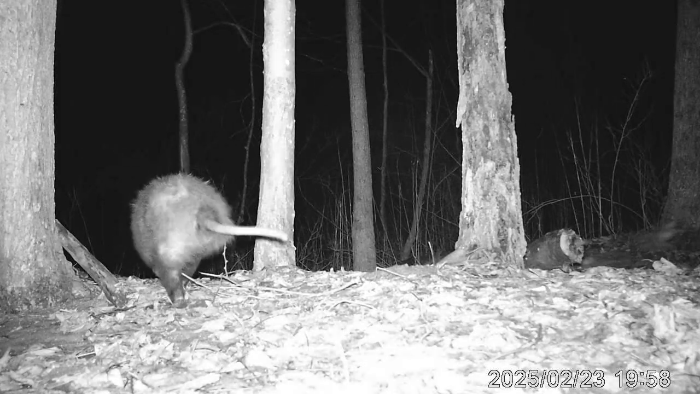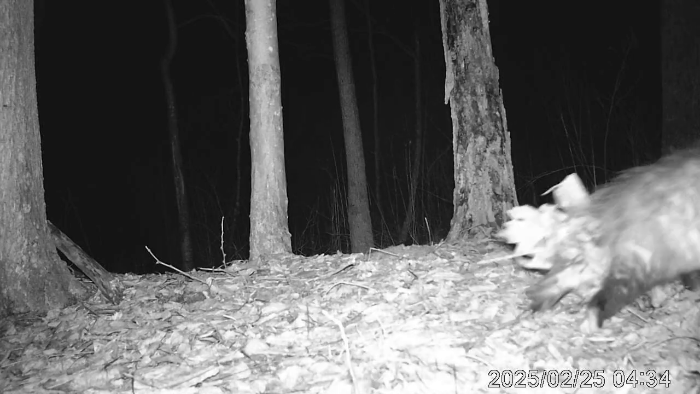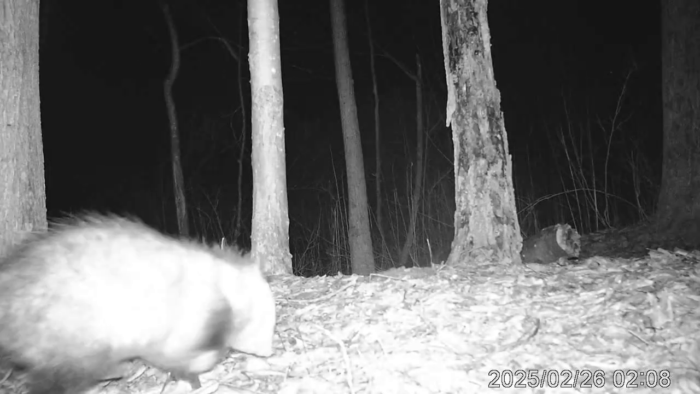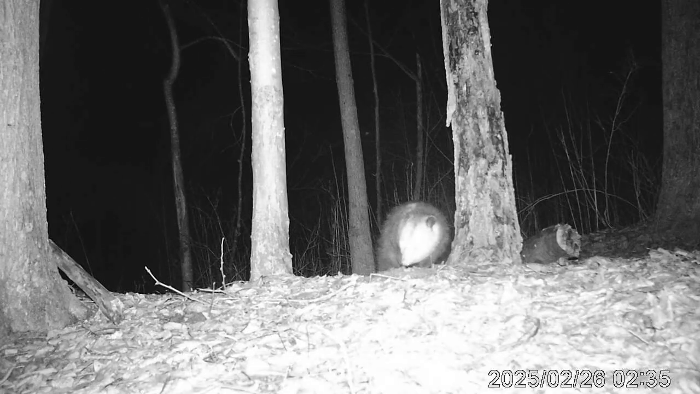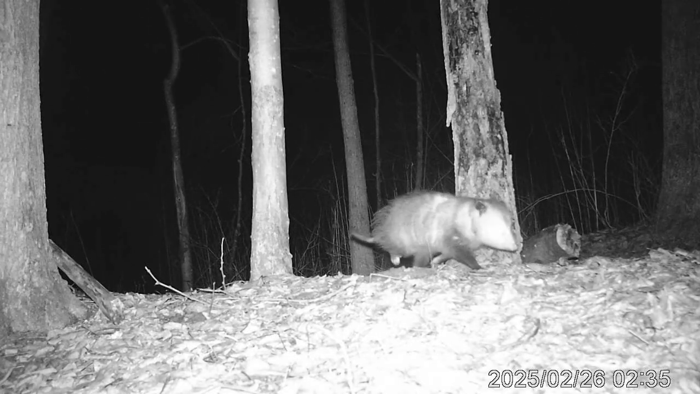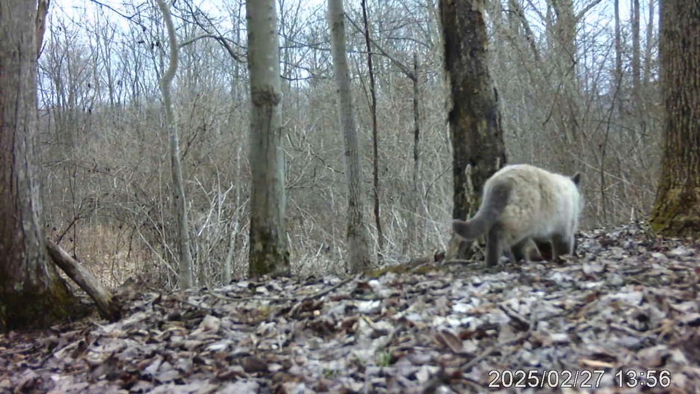When nature thrives, animals like raccoons, deer, possums, foxes, and even predators like owls and coyotes all find a place to live, eat, and raise their young. Each species helps keep others in check, creating a healthy ecosystem.